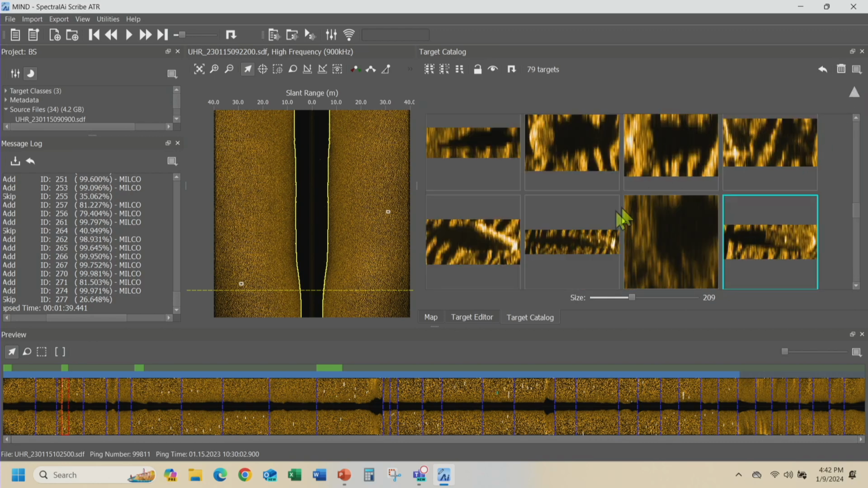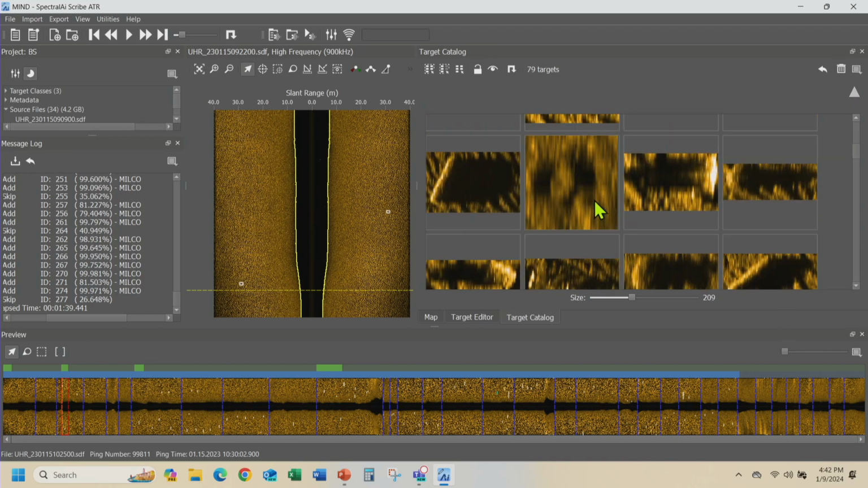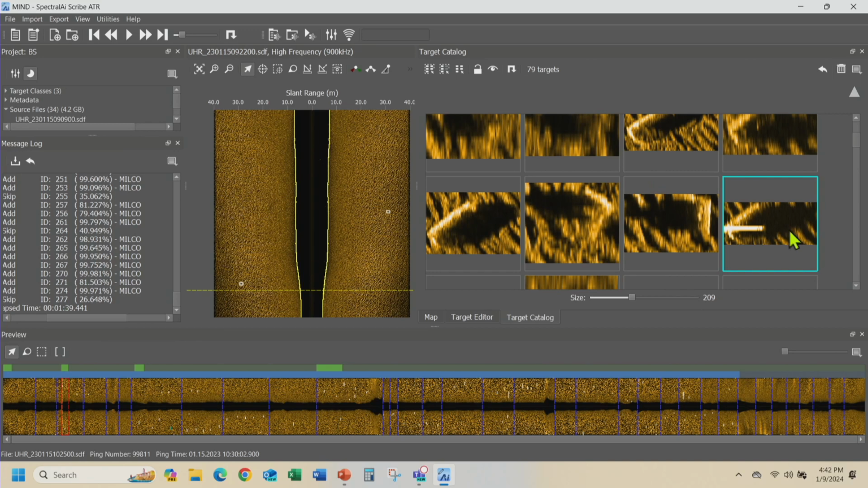Okay, so what we can do now, once we've generated this, is where the human comes back into it. What we want the human to do is go through and have a quick review of the targets. And this is interesting here, because here is an error in the sonar data. So I'm just going to zoom in a little bit. You see this area here? There's a little telemetry hit in the data. So let's go and look at that.